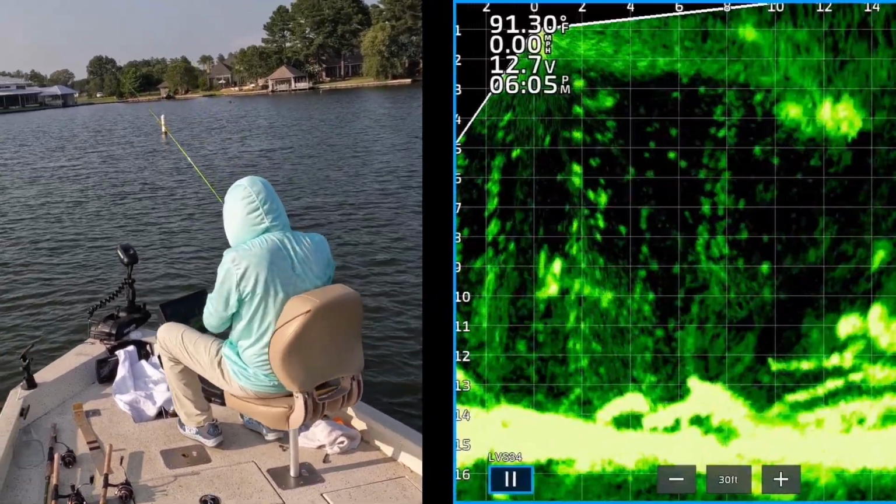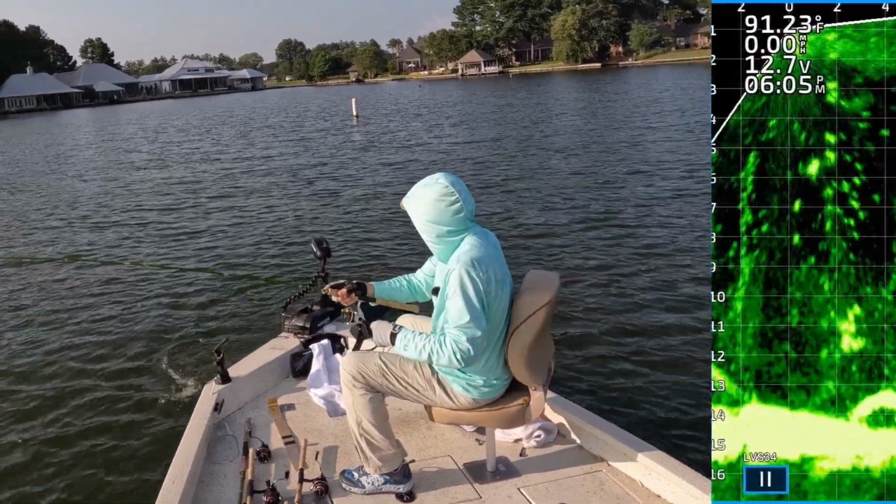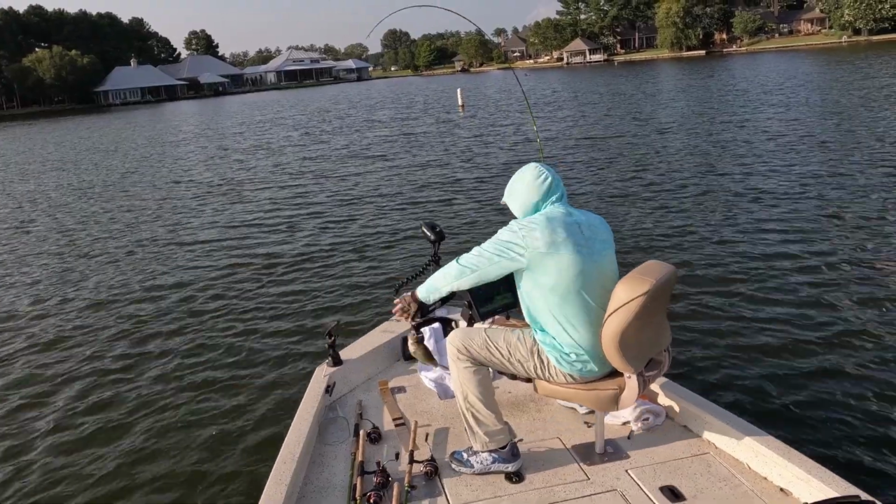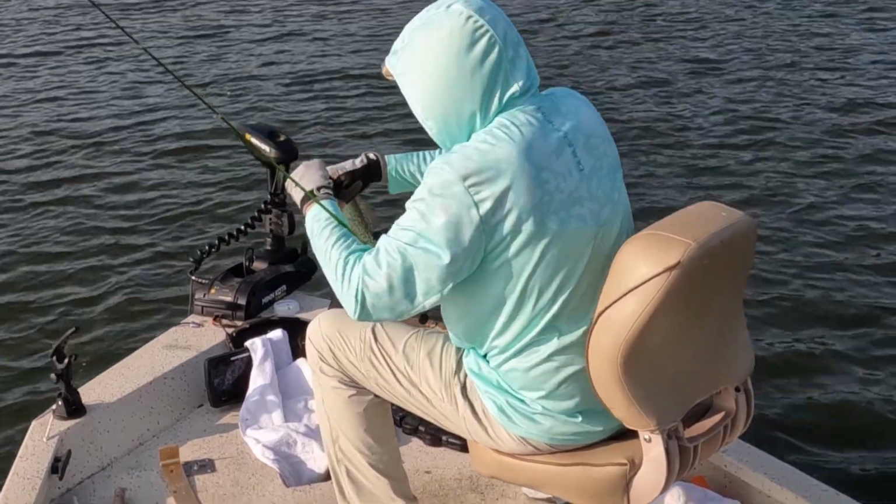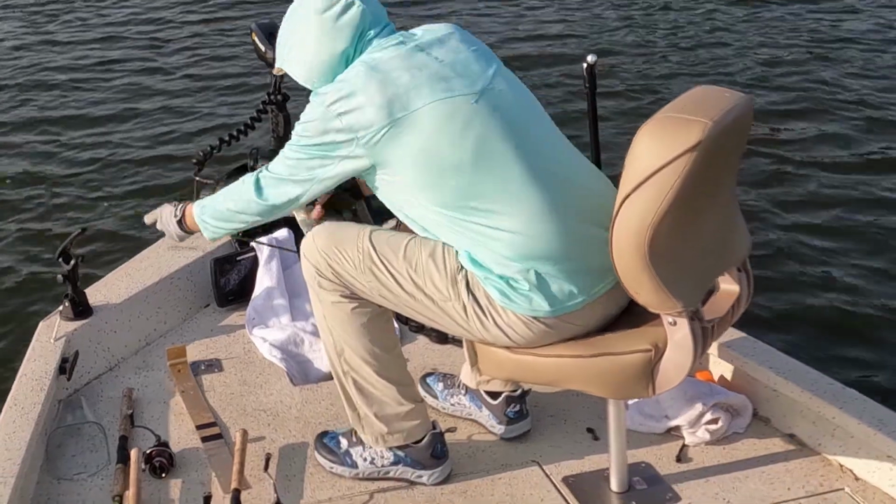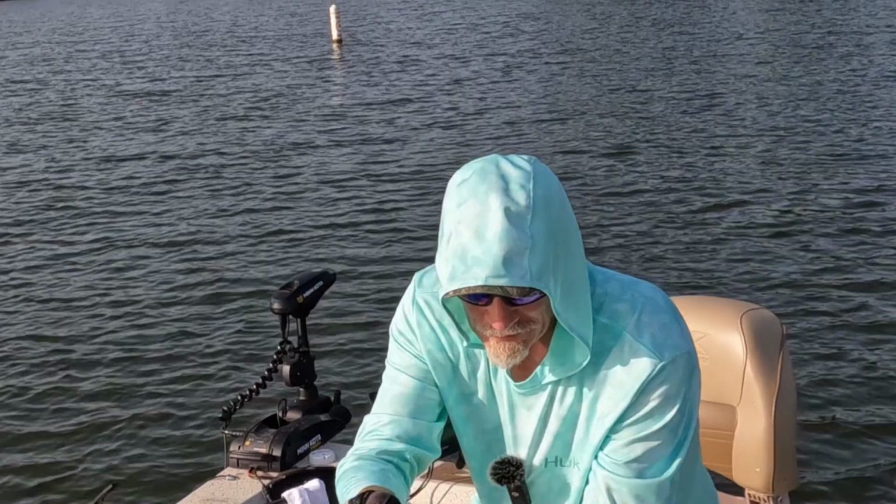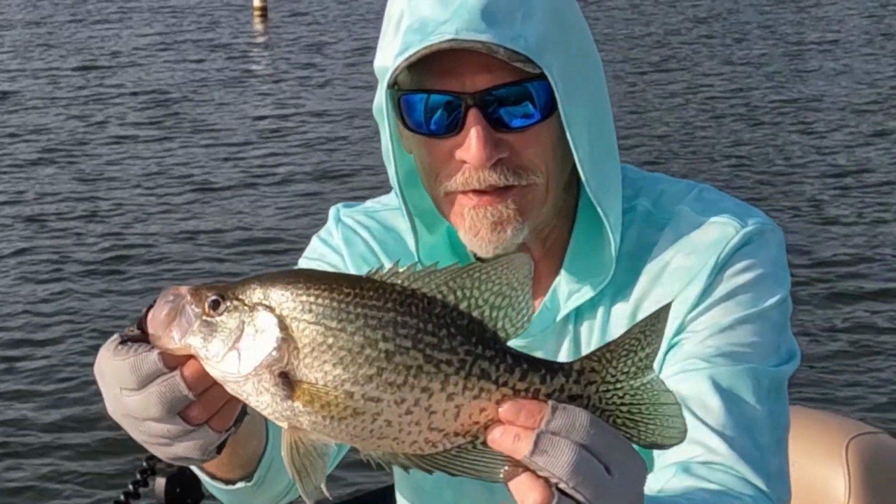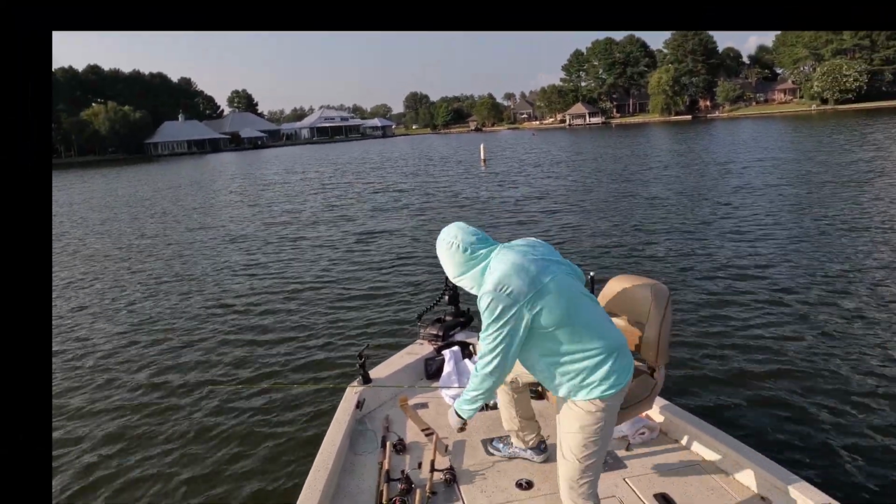There's one, 16 feet out. Nice one too. Oh my goodness. Get up here in the boat. Big old black crappie. Oh yeah. 13 and a quarter, almost 13 and a half, black crappie. Whew. Let him go. Thank you very much.